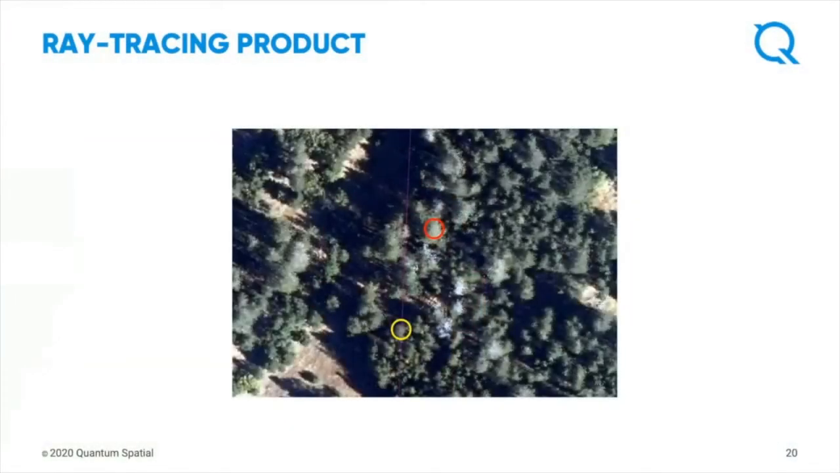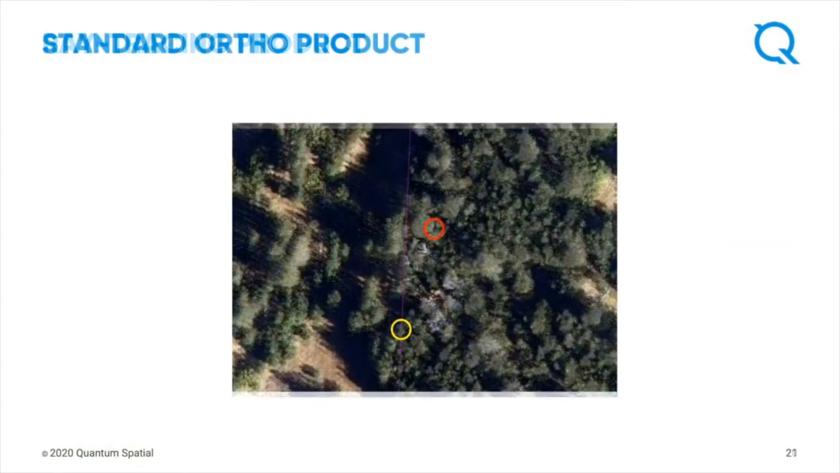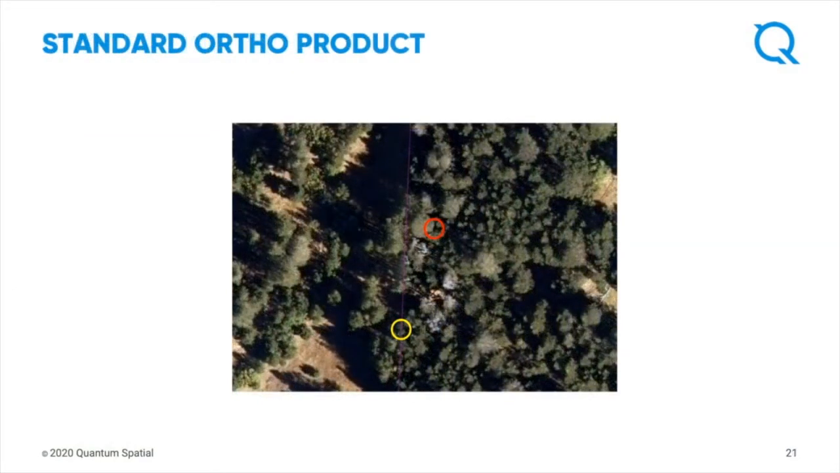Now this gives you an example here. Here's the ray tracing approach, is what we're calling it. So if we look at the red circle and the yellow circle, this is with the ray tracing. If we go to the next slide, we can see that if we ortho-rectify to the ground, that canopy moves. Now, that doesn't look like a significant movement from an ortho-rectification perspective, but it is from a spectral arrangement perspective. So if we're trying to use the right pixels on the right points, that becomes a problem.